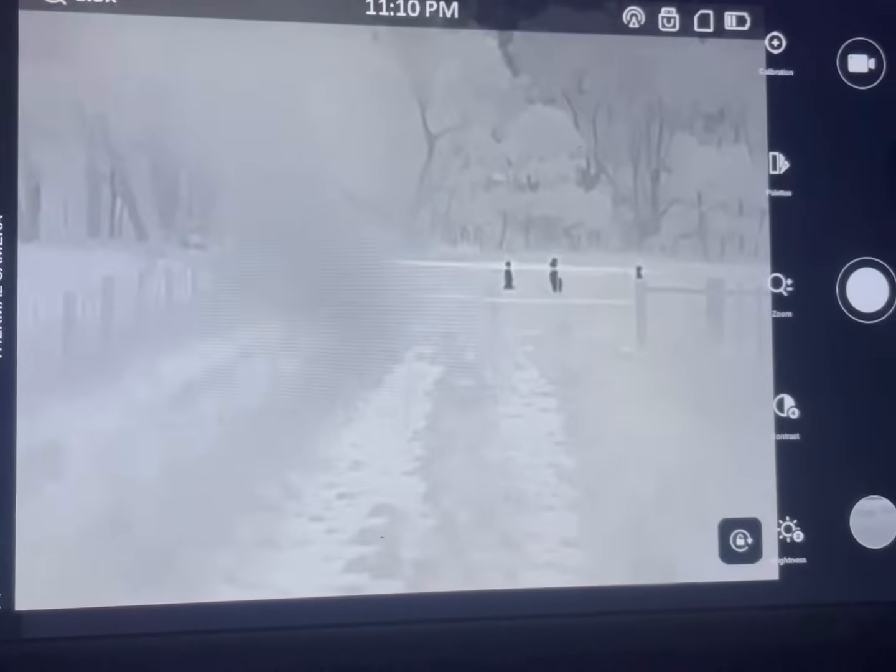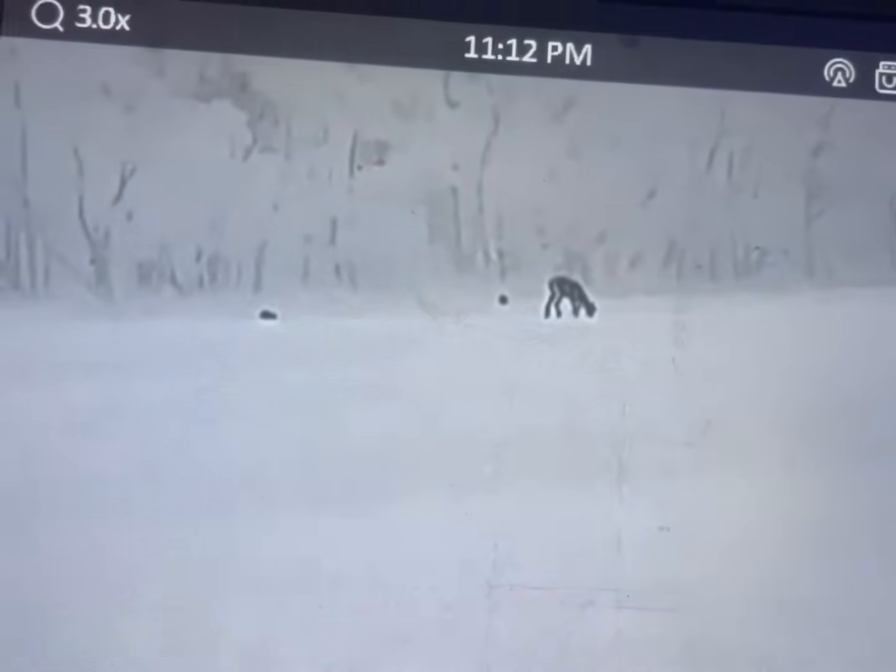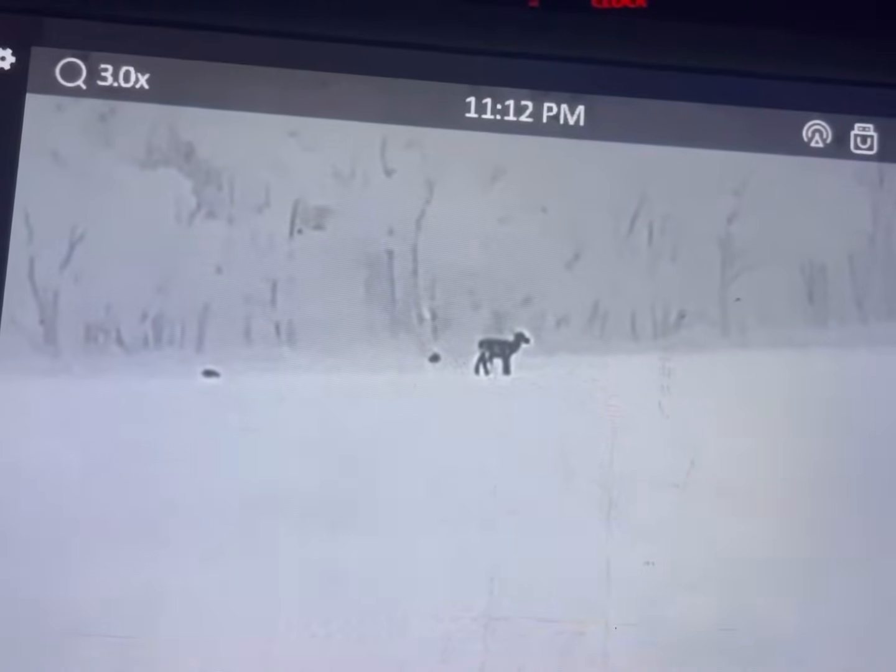Plenty of roos poking around. There's a deer. A couple of little wallabies in behind it. There's all the roos out there. I had my suspicions I'd find one down here. There you go. Nice fellow.